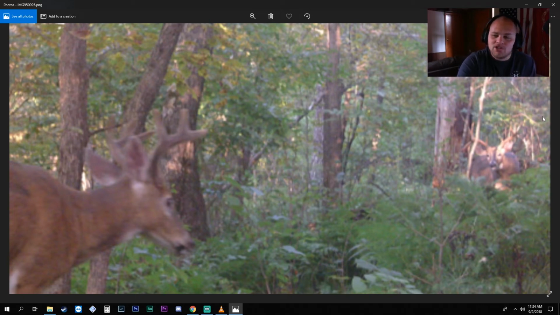It's hard to judge in this photo how big he actually might be, because there's some branches in the background that throw it off. The depth of field, you can't really tell. It almost looks like he's laying down, but he is on like a hillside. There's a lot going on in this picture.